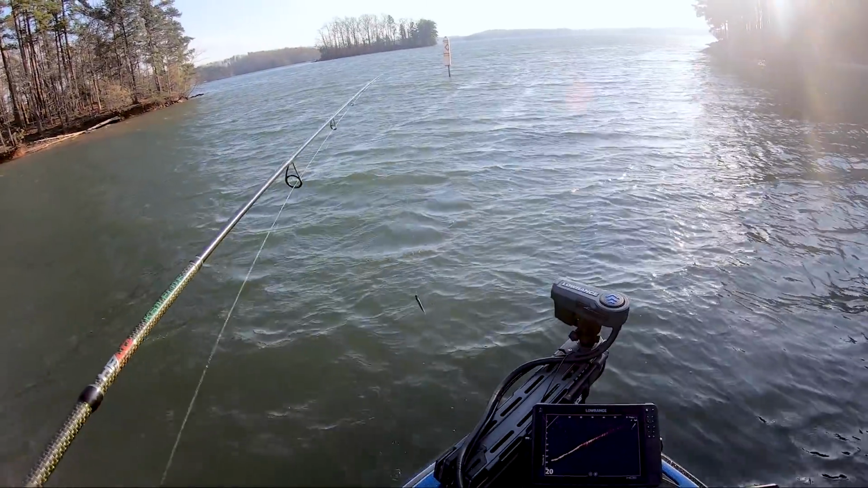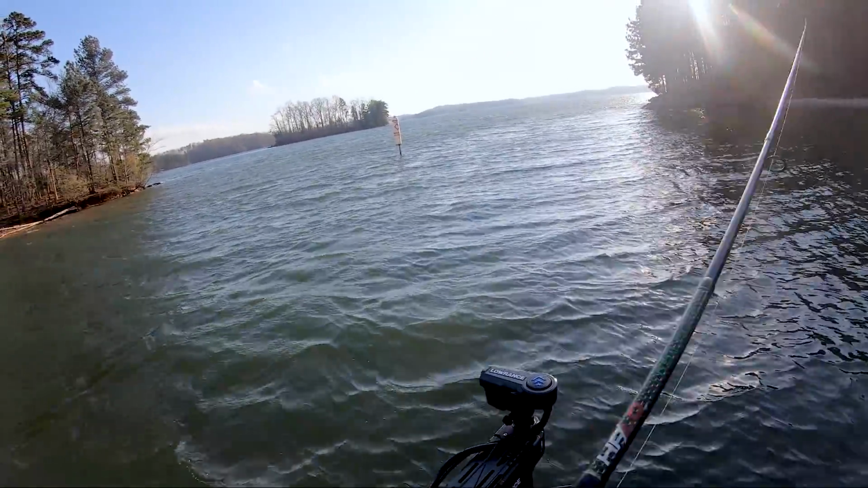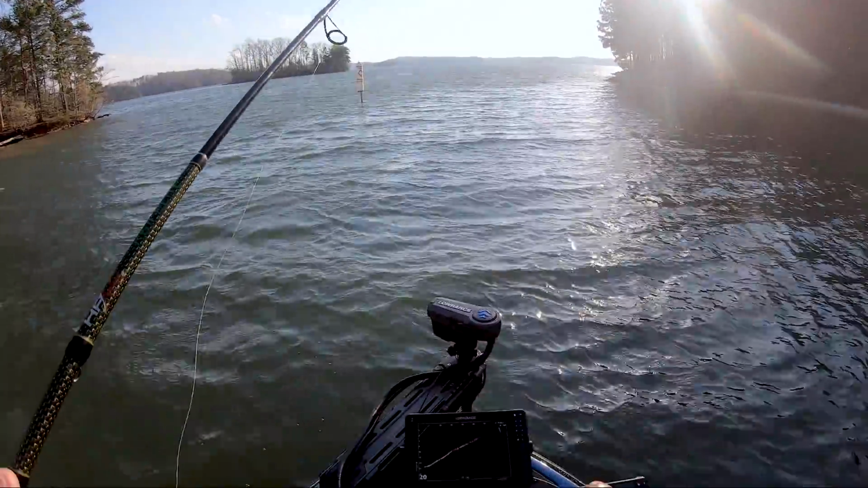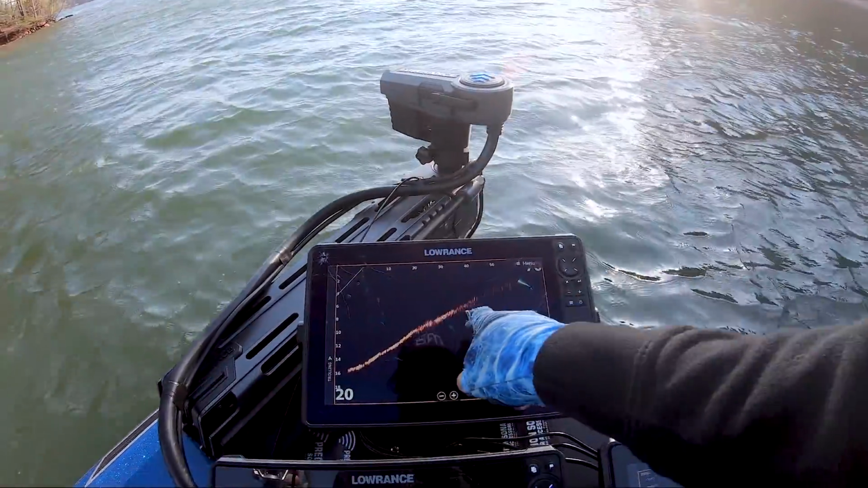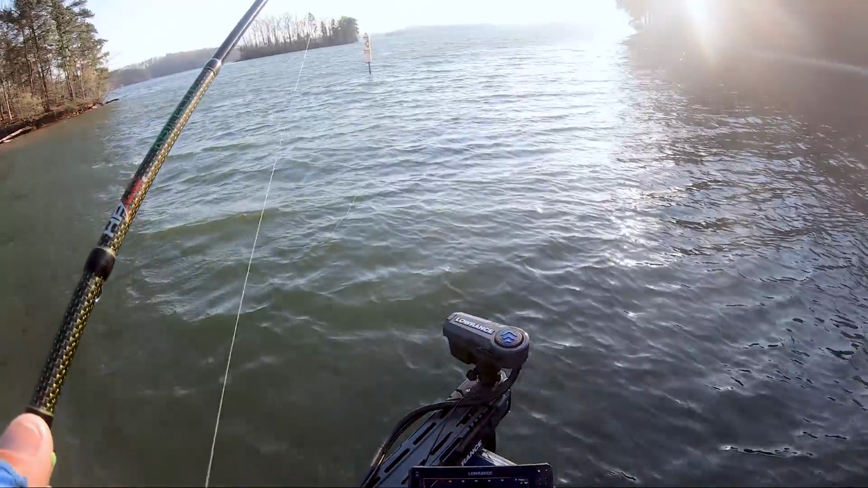You can tell the wind's blowing a whole bunch, and that's probably why they call these things blow-throughs, because the wind's just chunking through here, creating a bunch of current, and I can get these fish. You see them on the active target right there. So they're down there suspended.